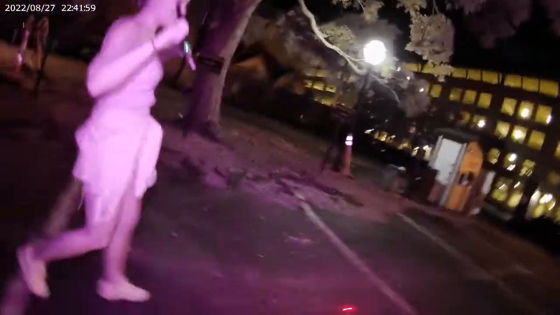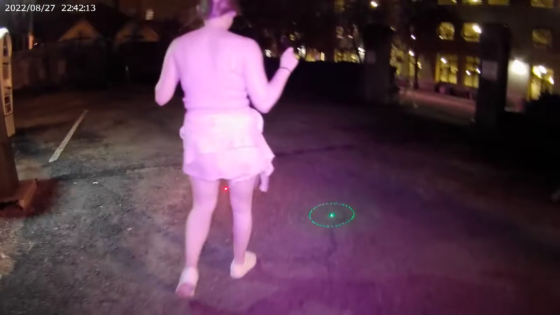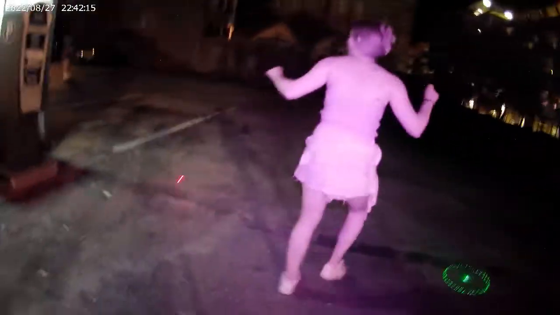What were we supposed to ask you? Are you a boy or a girl? Her hair. My lasers. Yeah, you just have to keep pointing them. Just keep pointing them.